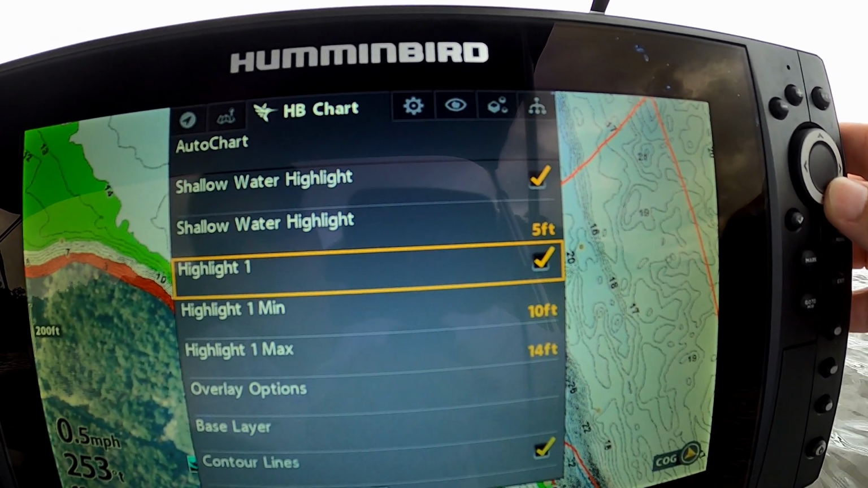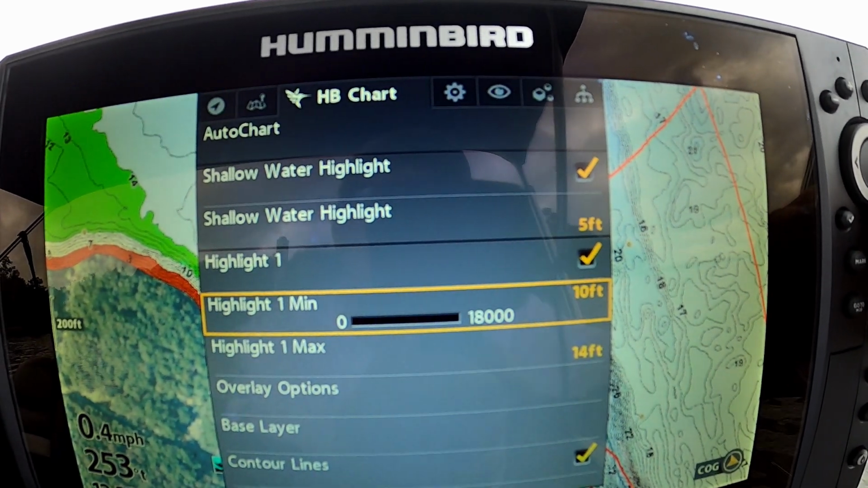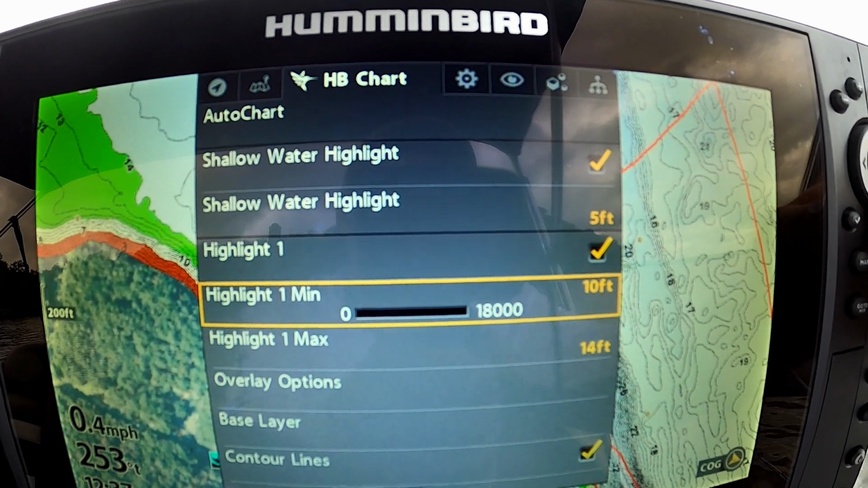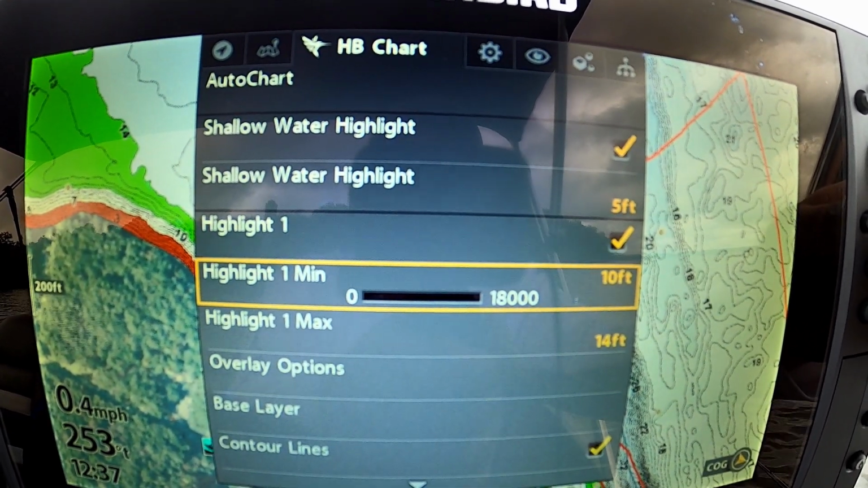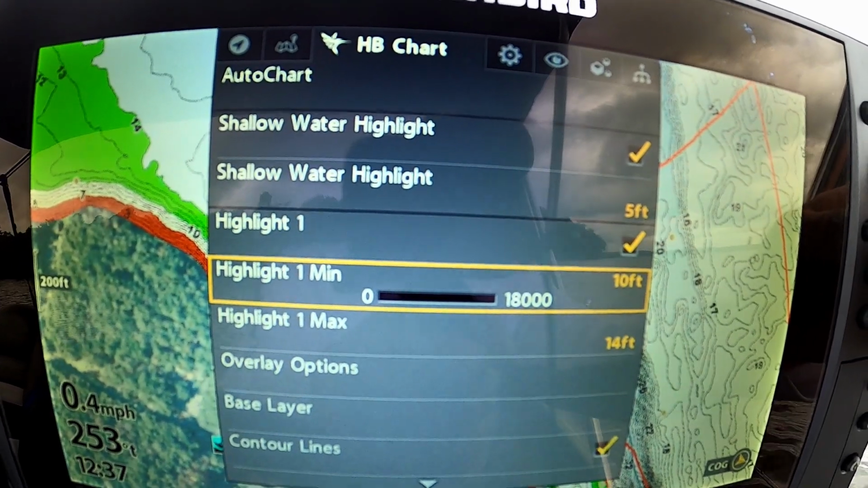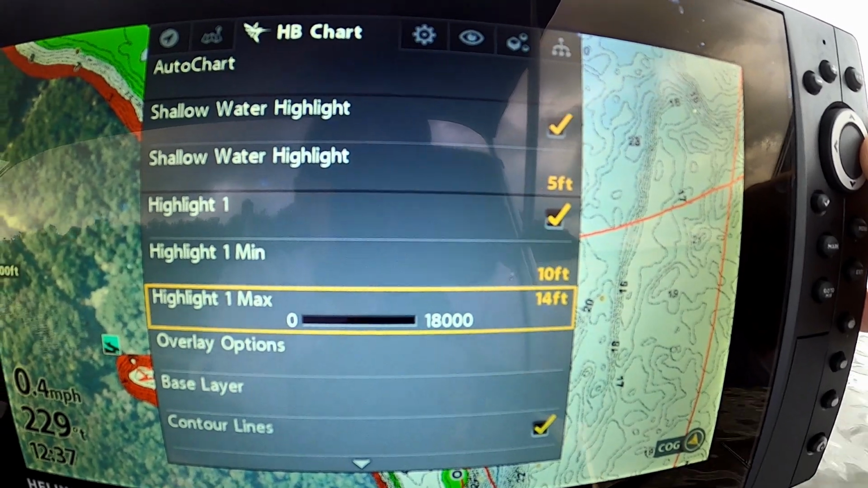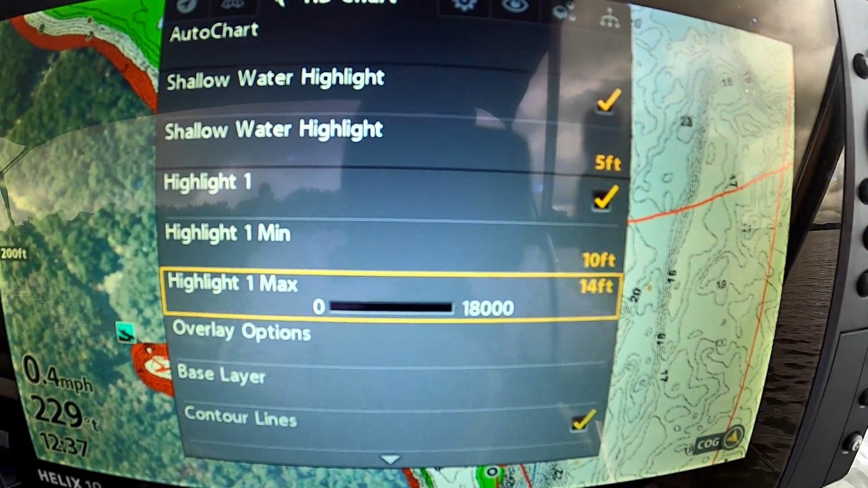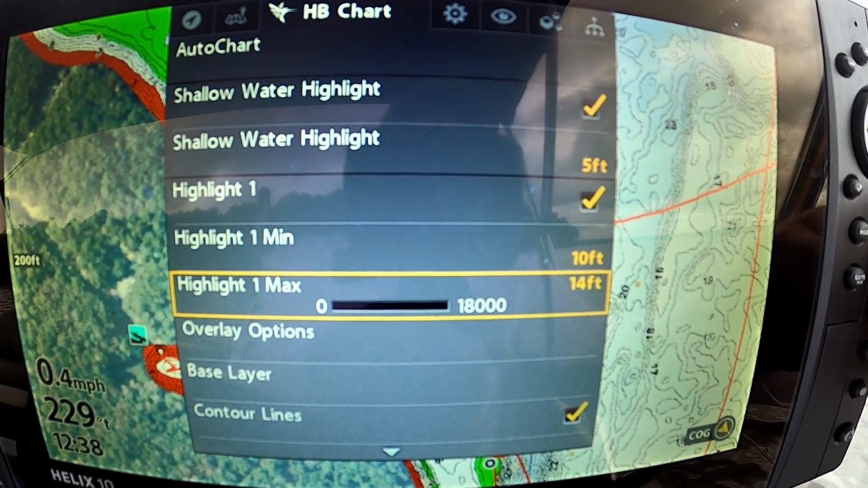So then if I go down here to my highlight number 1, you can see I've got my minimum depth set at about 10 feet. So that's typically, this time of year, I'm finding most of my crappie deeper than 10 feet. So that's going to be my minimum depth, is 10 feet. Now that thermocline line was at about 12 foot. So I hedged a little bit and set my unit at 14 feet.